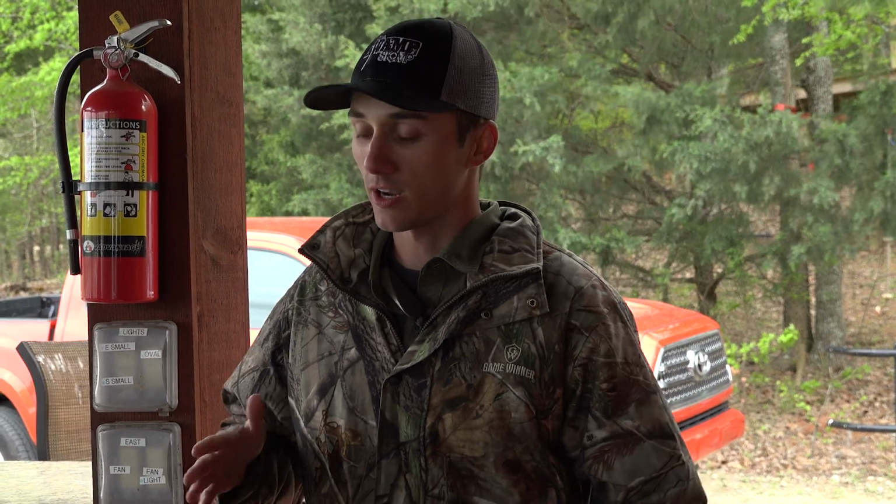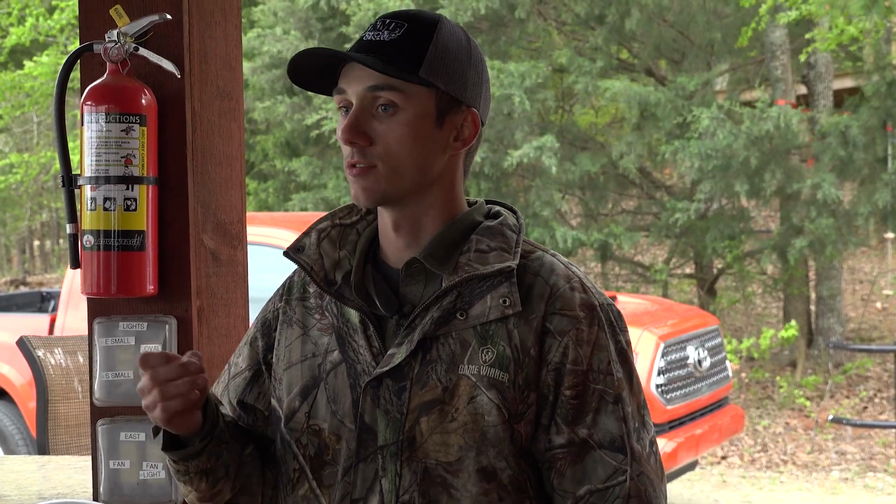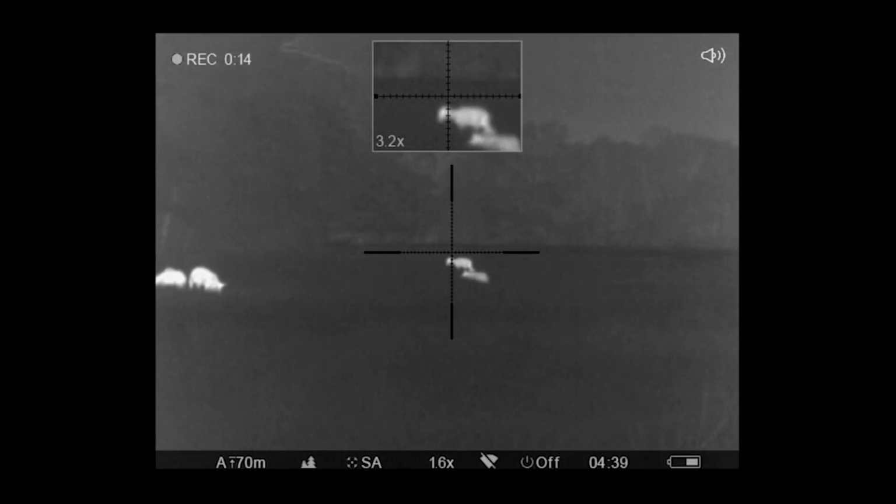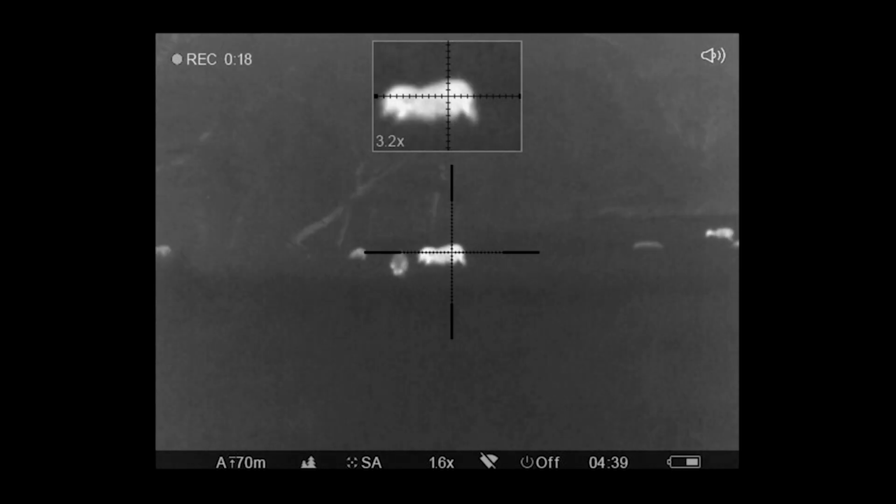We'll walk in and keep it in a single file line. I'll be using a spotter that's got a really low base magnification, so I've got a real wide field of view and I'm not going to miss much. My eye's behind a thermal enough that I'm going to be y'all's eyes tonight.